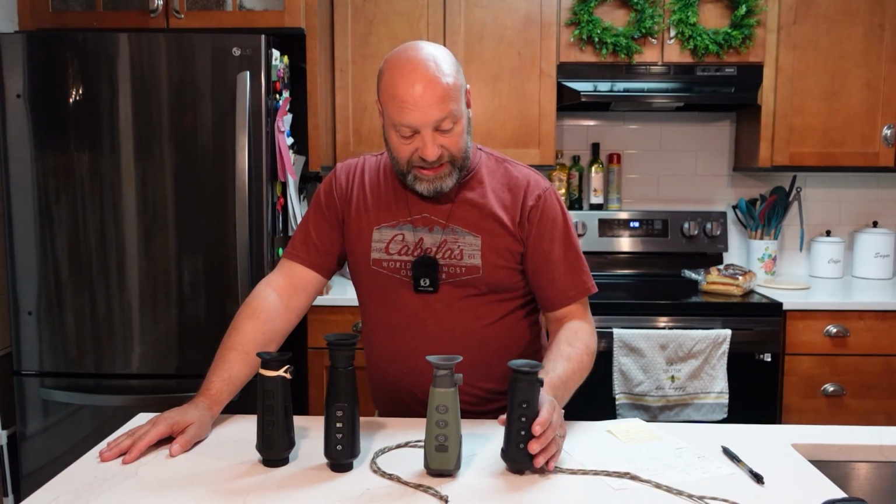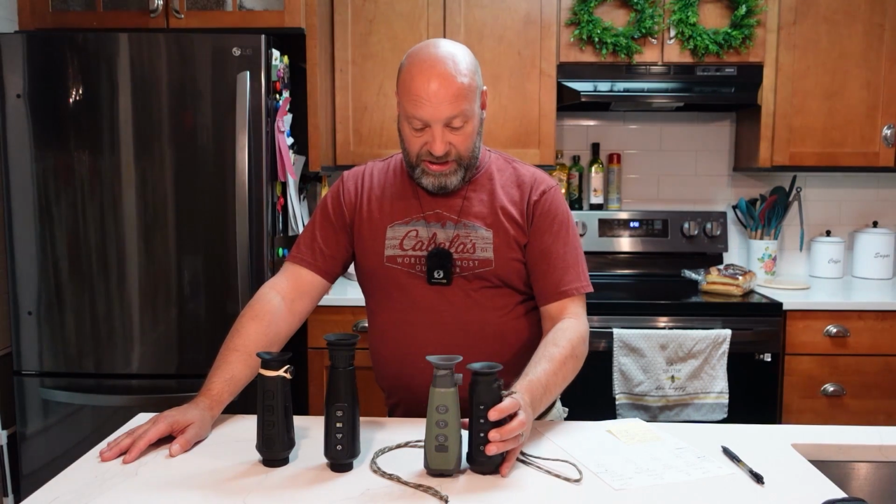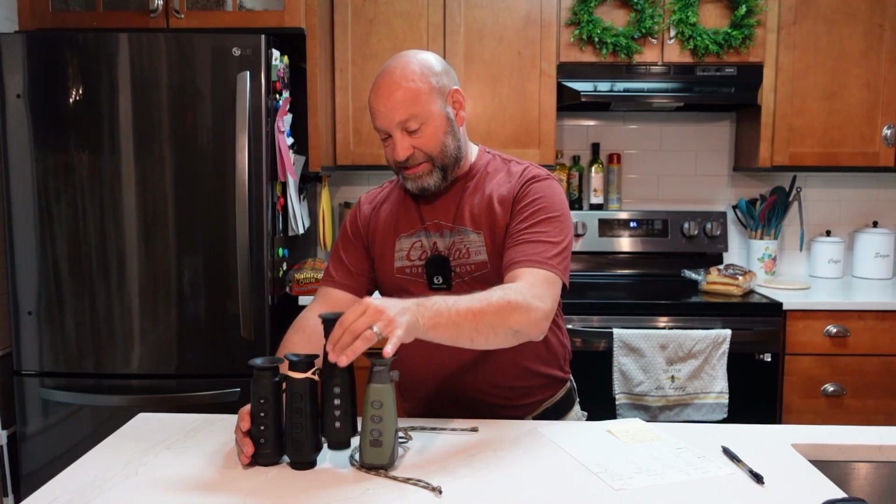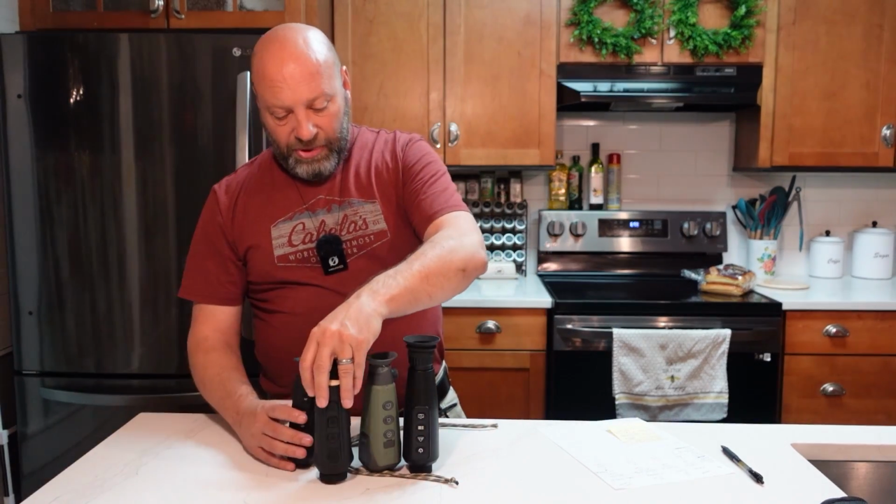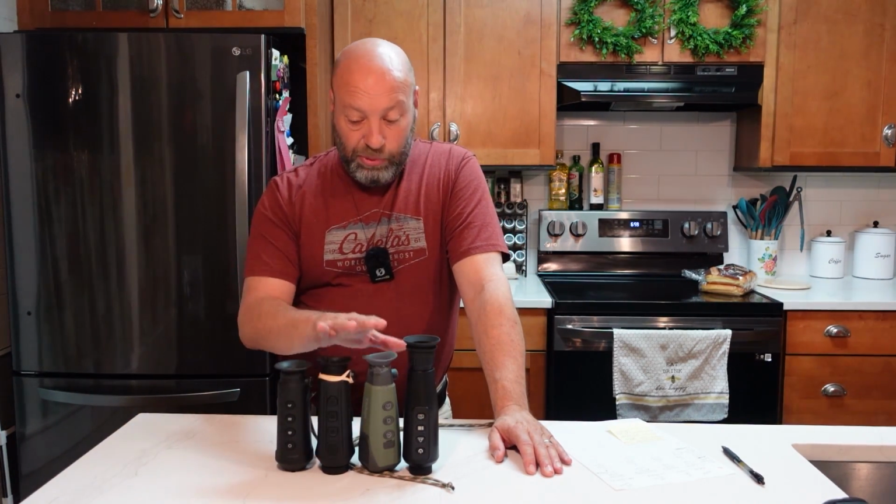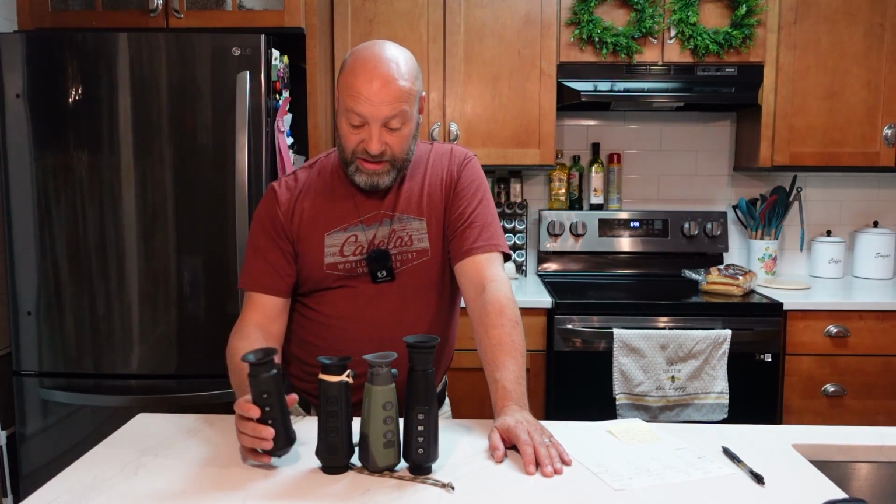This one here, like I said, is the lightest weight one. You can see it's basically the smallest in size, comparatively. It's as little as it gets in here size-wise. But for the amount of money that this one costs, I think these blow it out of the water for the same price. So there's the downside to this 160.